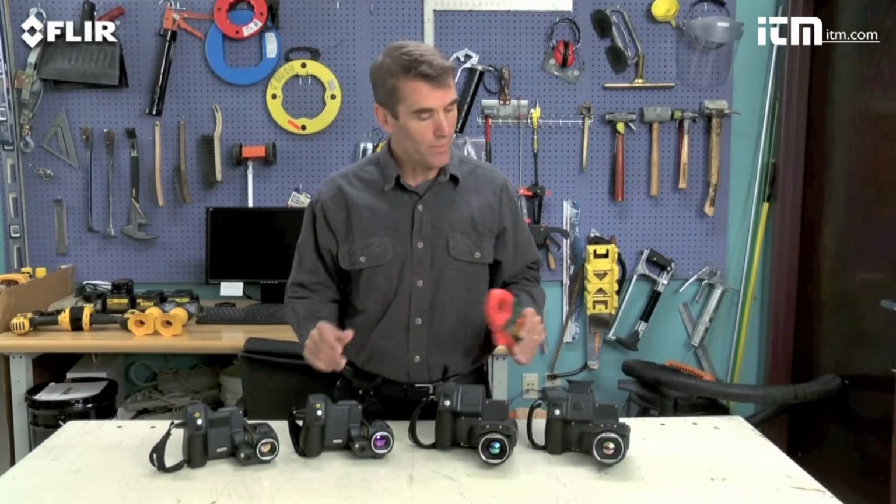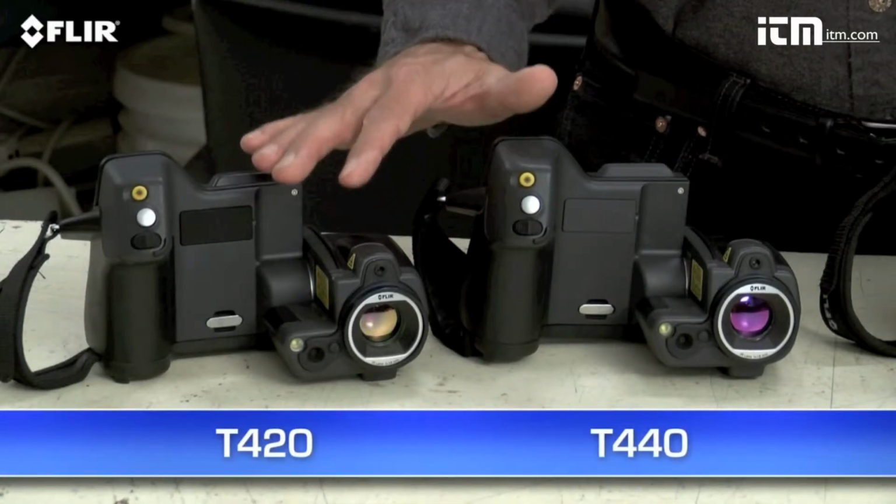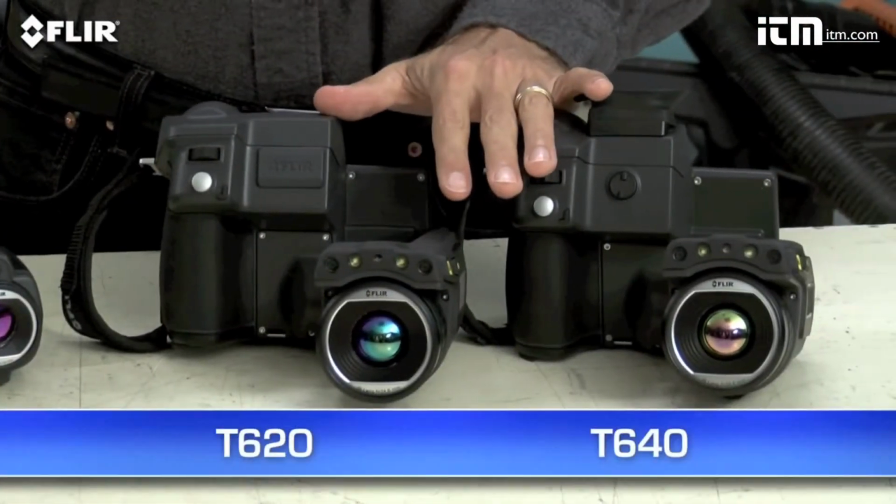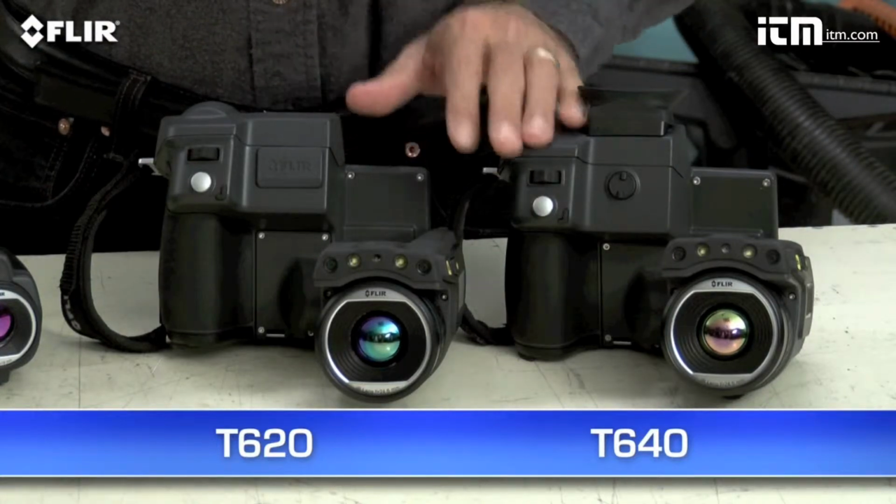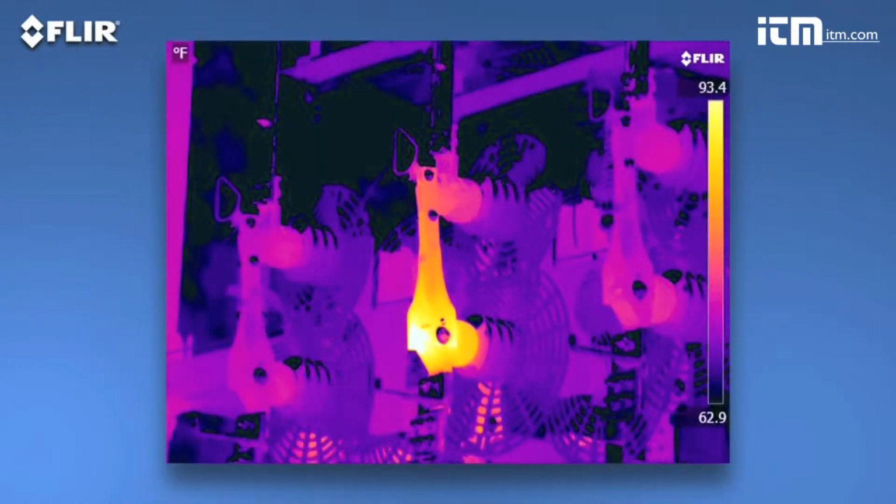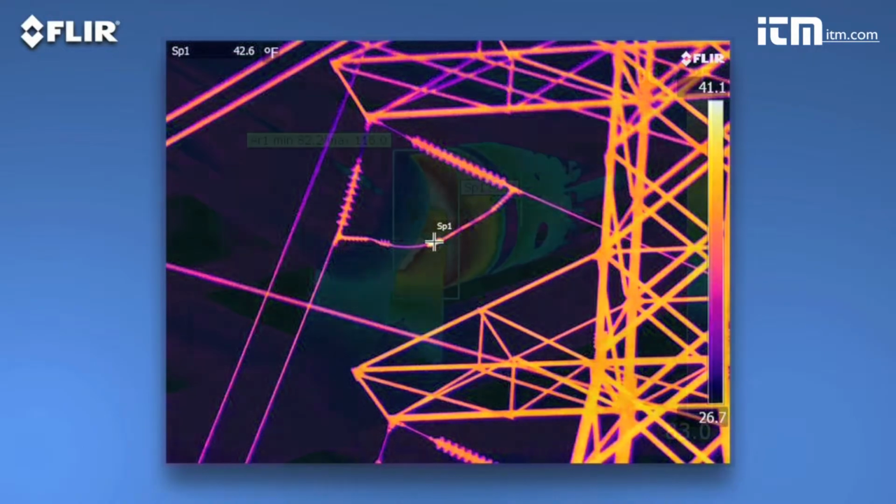Now, as I mentioned earlier, there are 4 T-series models. The T420 and T440 with our high-res 320 by 240 thermal detector, and the T620 and 640 with FLIR's 640 by 480 array, the highest resolution we offer in our handheld cameras. That's 307,200 pixels for the best detection, pictures, and measurements, particularly on small objects farther away. As you can see, the images are stunning.